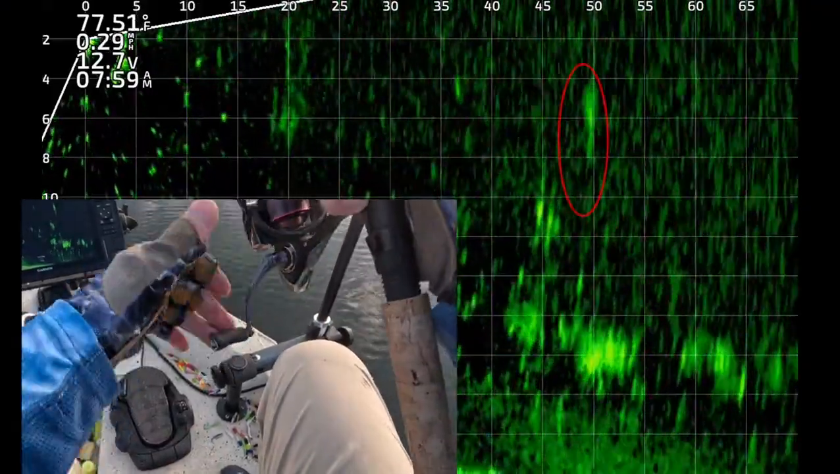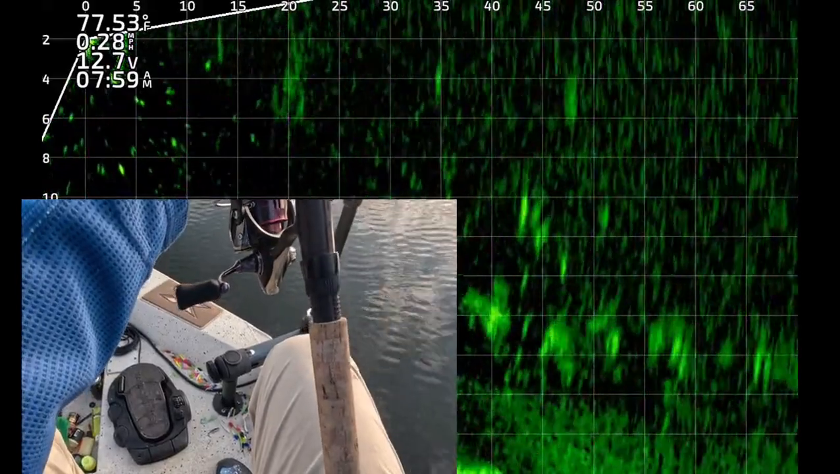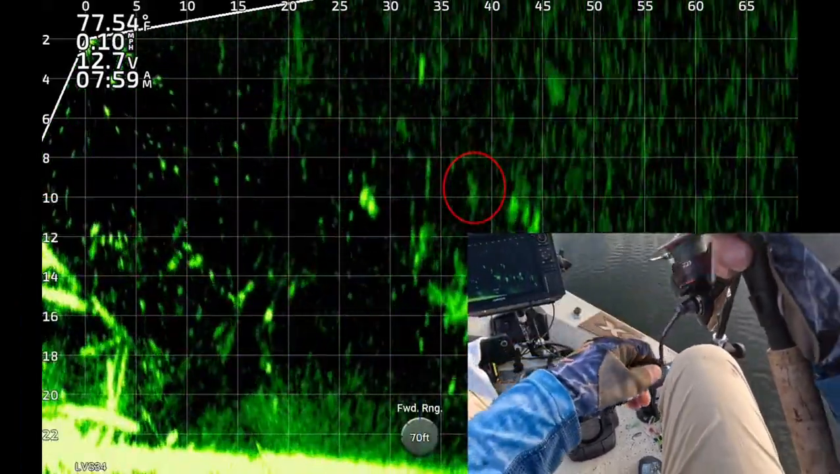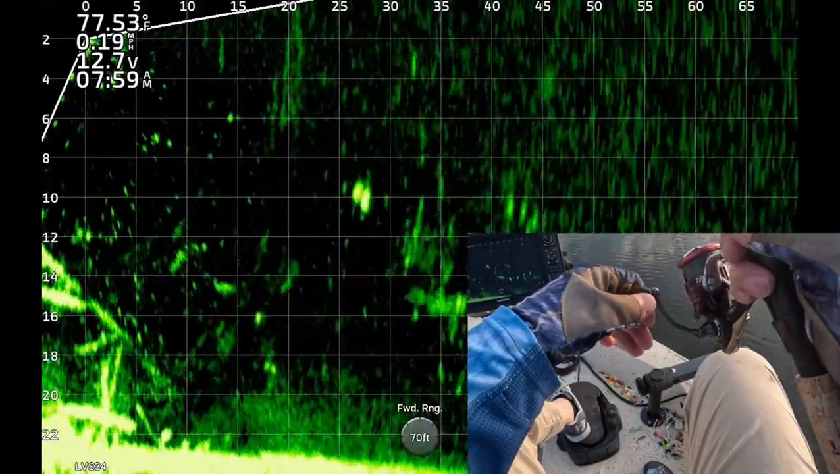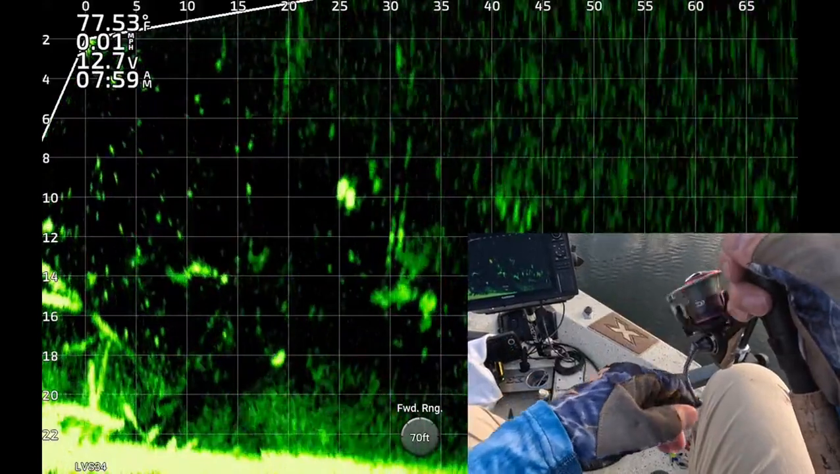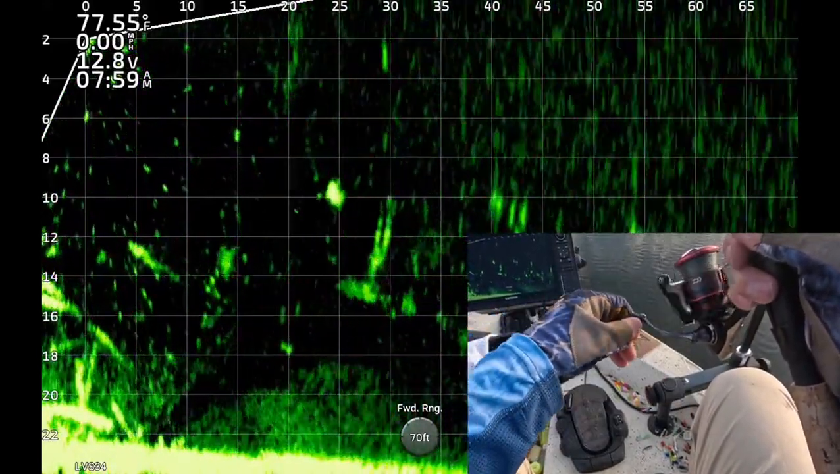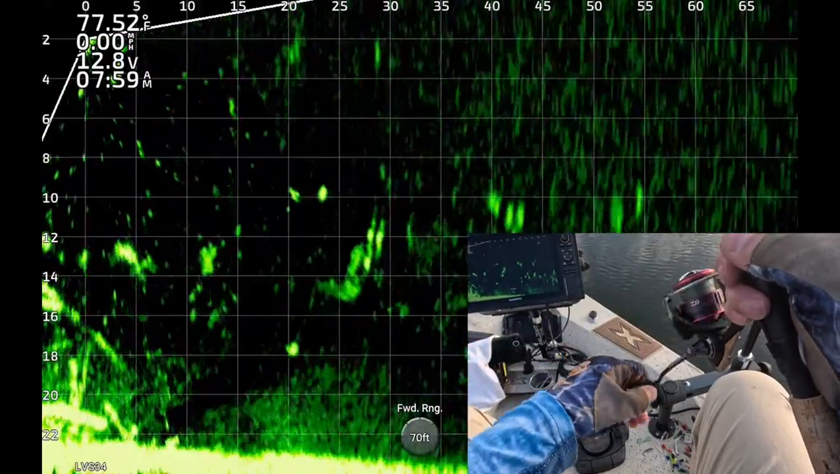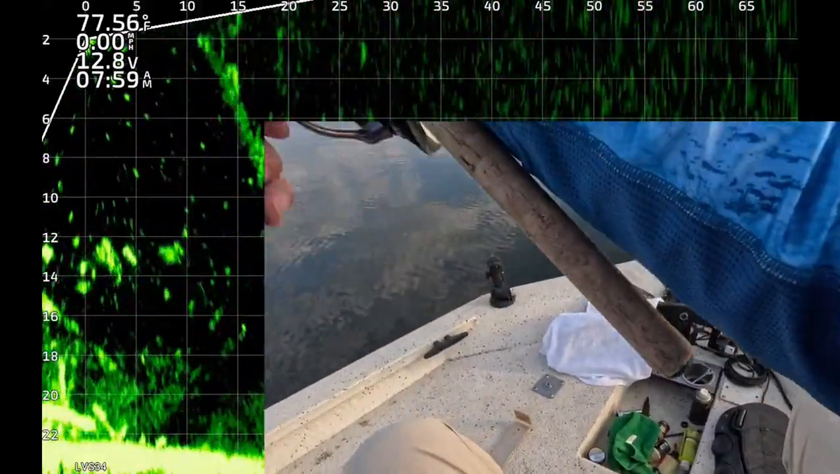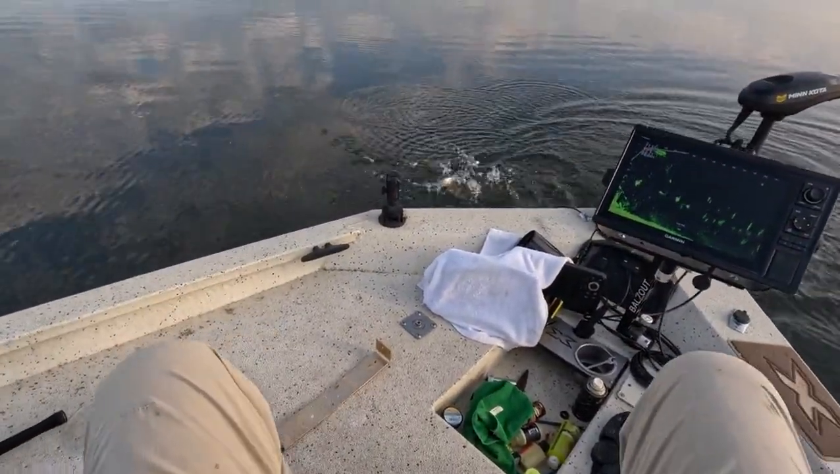There you see the jig dropping about 50 feet from the boat. Moving it back towards me. Just went over some fish. There's the jig right in the circle. It's moving towards two nice looking fish. They're about 8 feet deep, 25 feet from the boat. The jig went over the top of the fish right there. One of them is chasing it. Will he eat it? Yes. There's one, finally, 759. He got it. On the way to the boat.